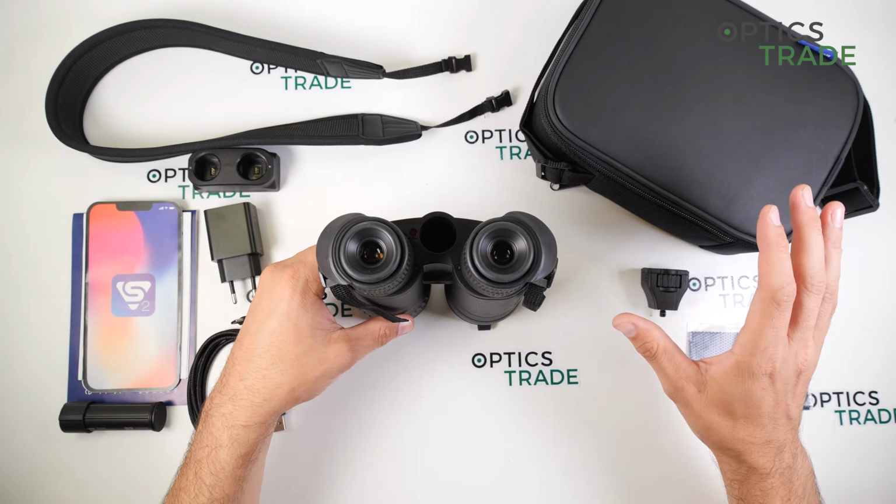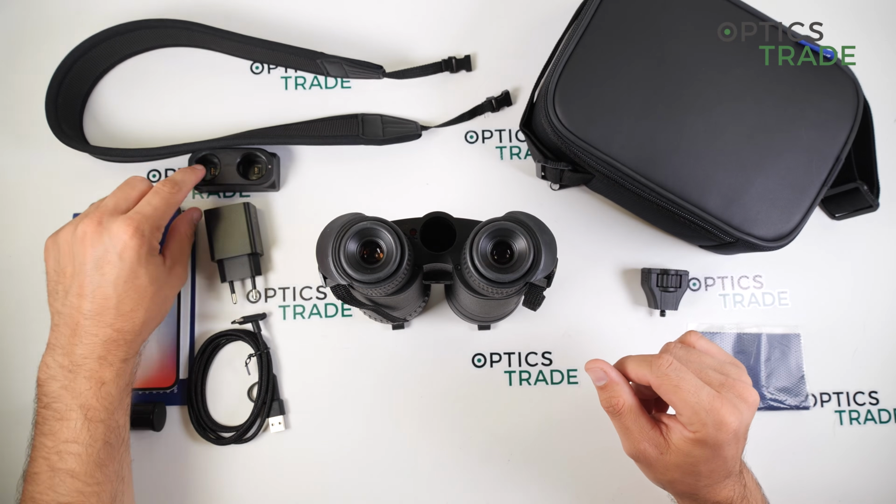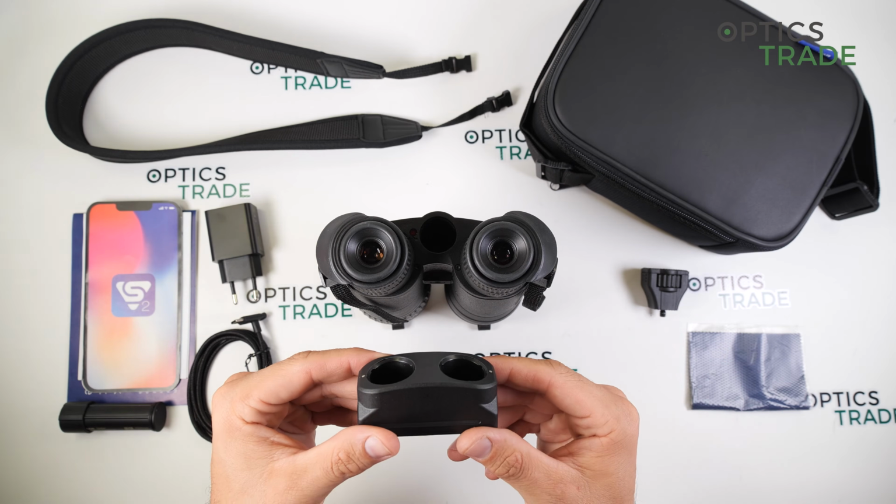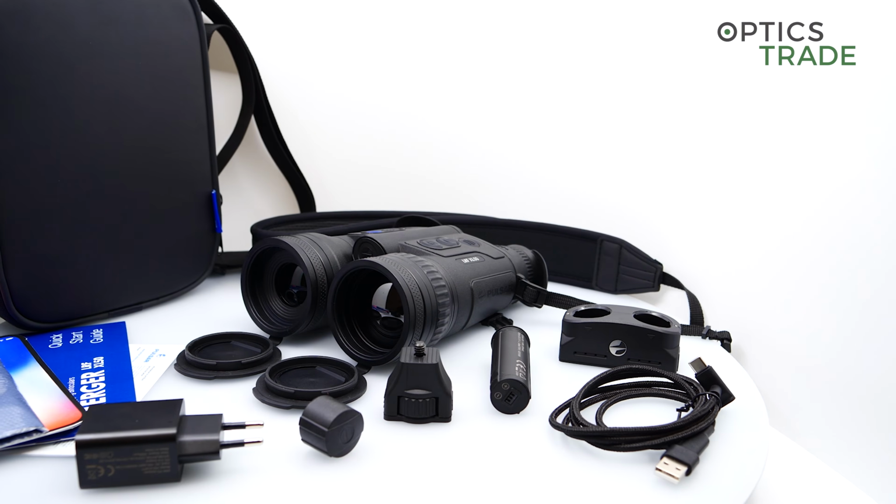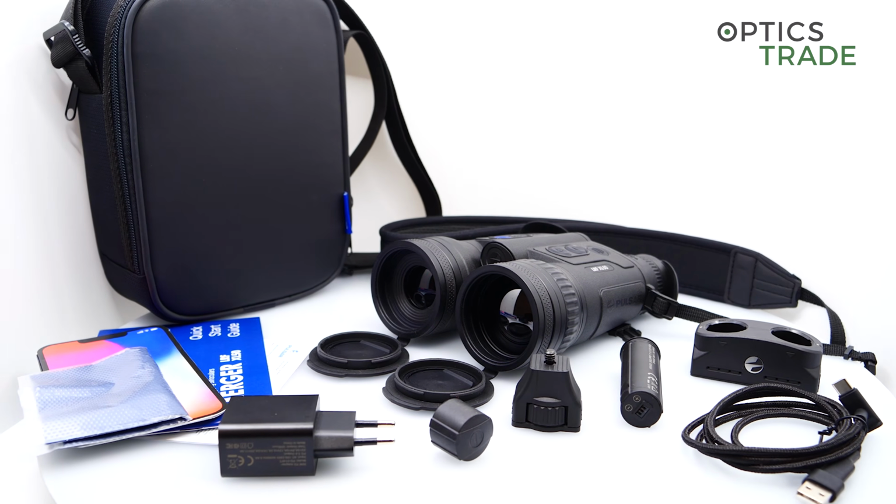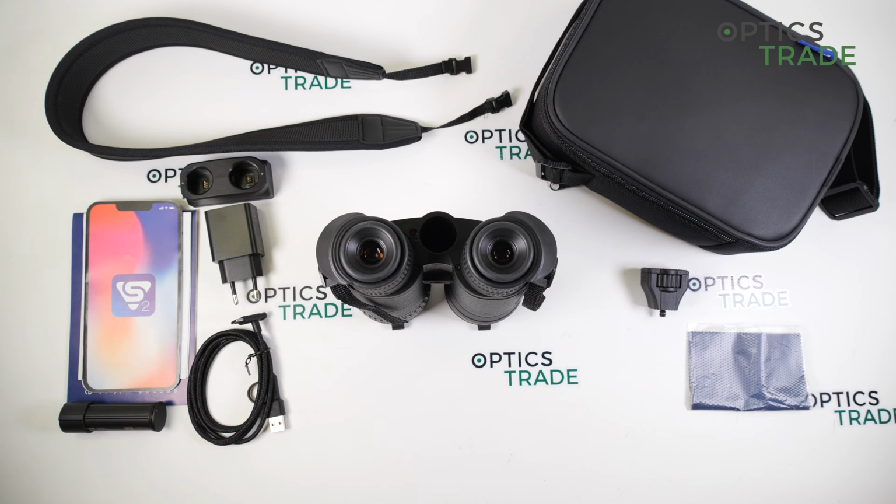But in the box you also get a different charger, so an external charger for 2 IPS3 batteries at once. The battery life of the device is approximately 8 hours. Compared to the XP50, it's 1 hour less, but I think this is due to the more advanced sensor, which consumes a little bit more electricity.